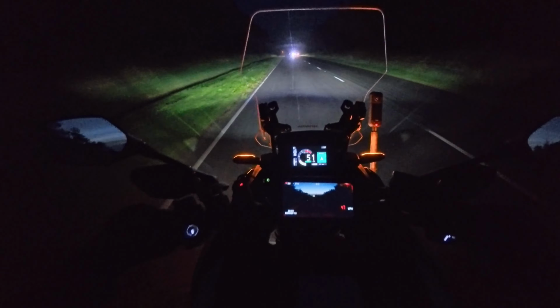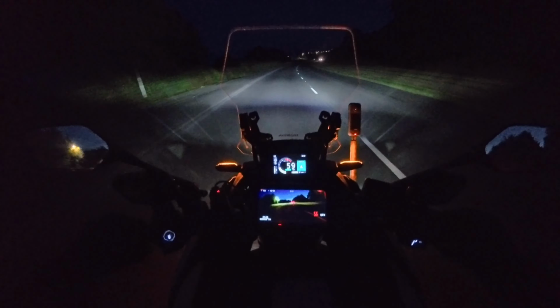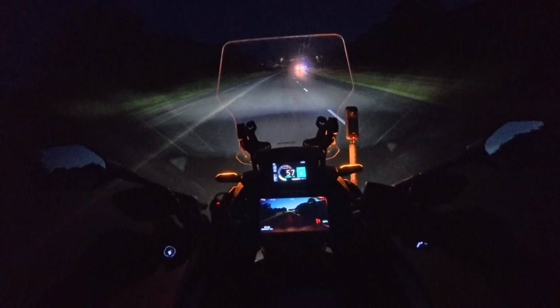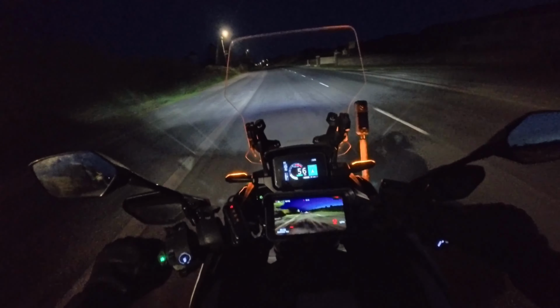Fog lights on, fog lights off, fog lights on. Main beam, dipped beam. Definitely a night for the heated grips.